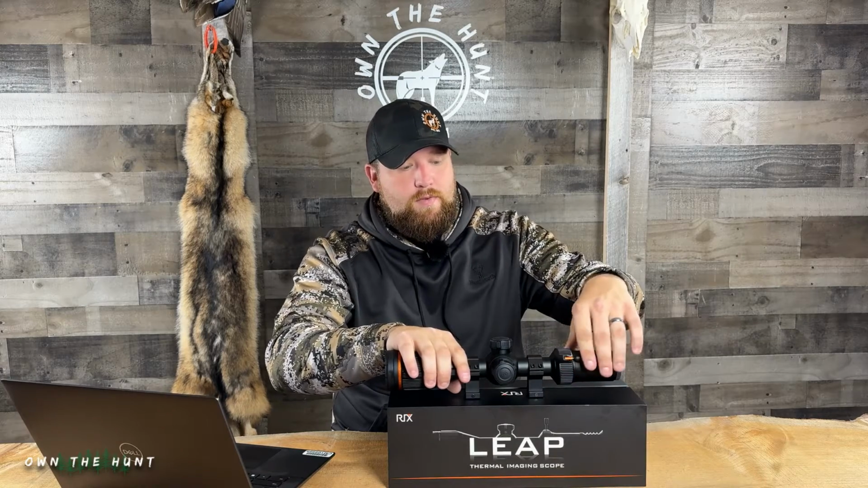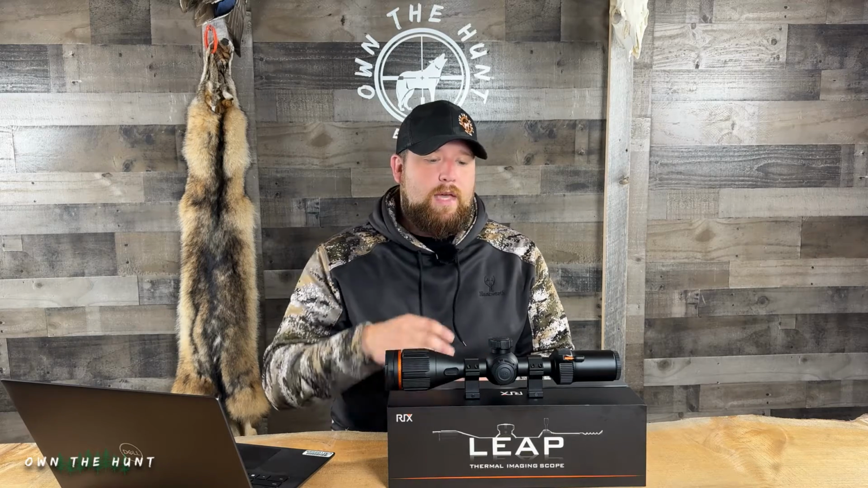It's so nice to be able to take this scope, use your throw lever, zoom in, zoom out. You can keep your hand on the grip of your weapon platform, your finger in the trigger well, or off the trigger, whatever it may be, but it keeps you in the game, being able to just do that quick and easy. It's super nice.